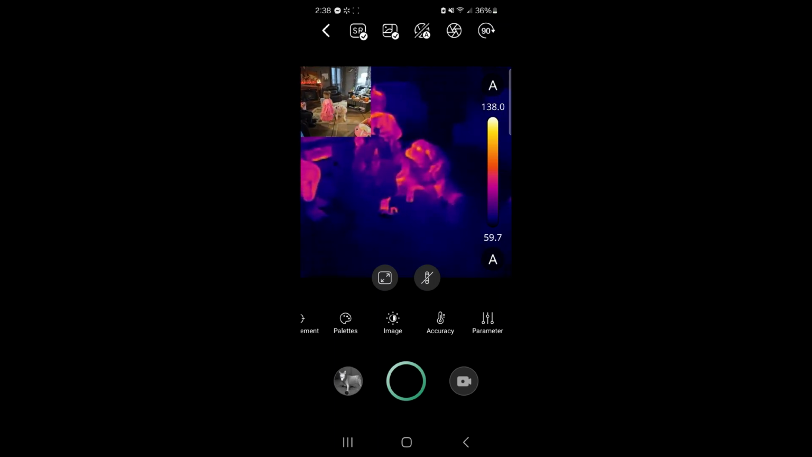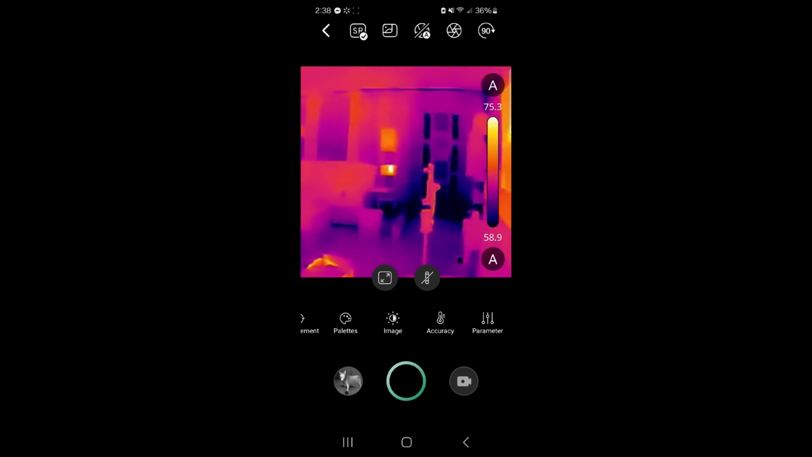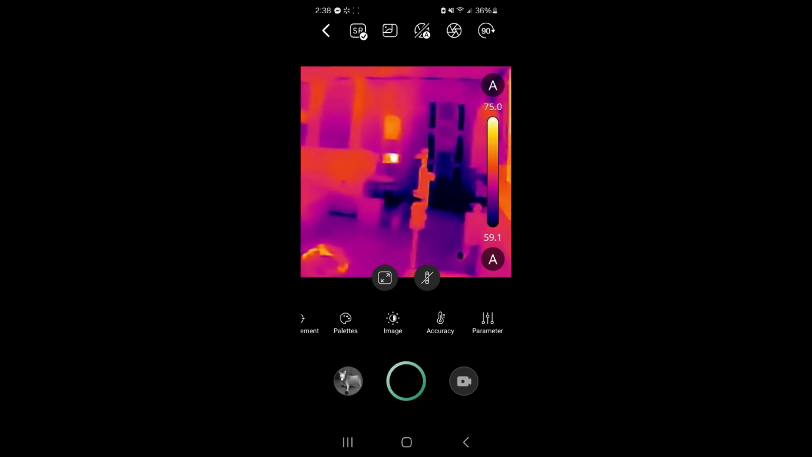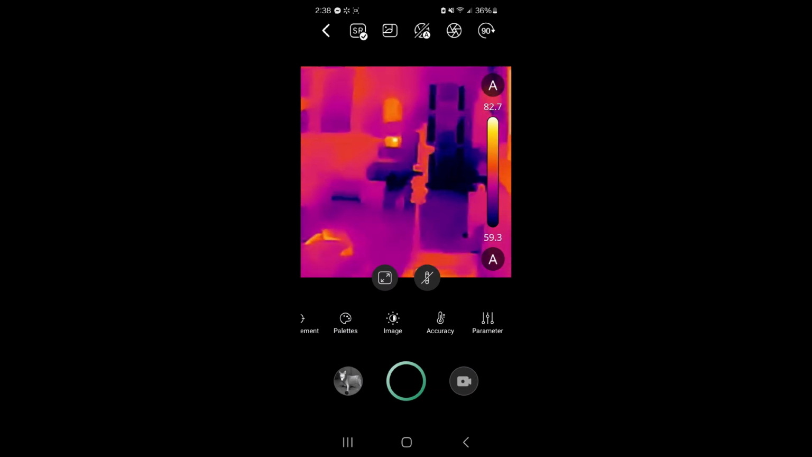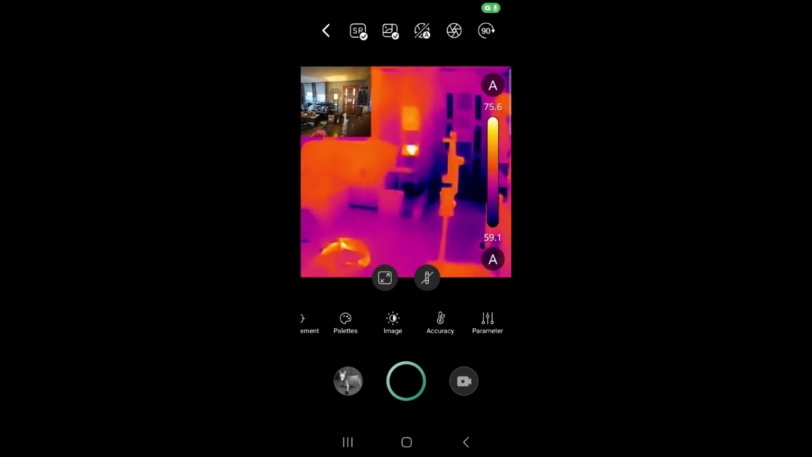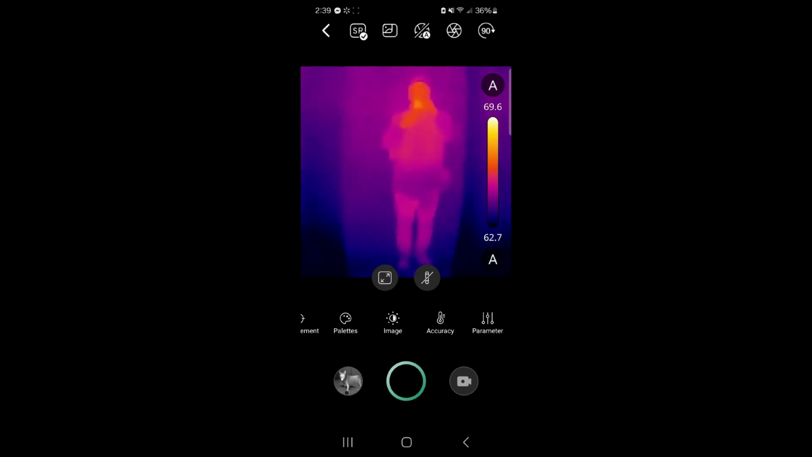That's what it is. There's my granddaughter, Miss Emma. Some hot spots over there. You can see a light and you can see a camera, a digital photo frame over there, which is showing some hot spots. And you can see that that's what we're looking at over there. There you can see my reflection. And then here's our bedroom.